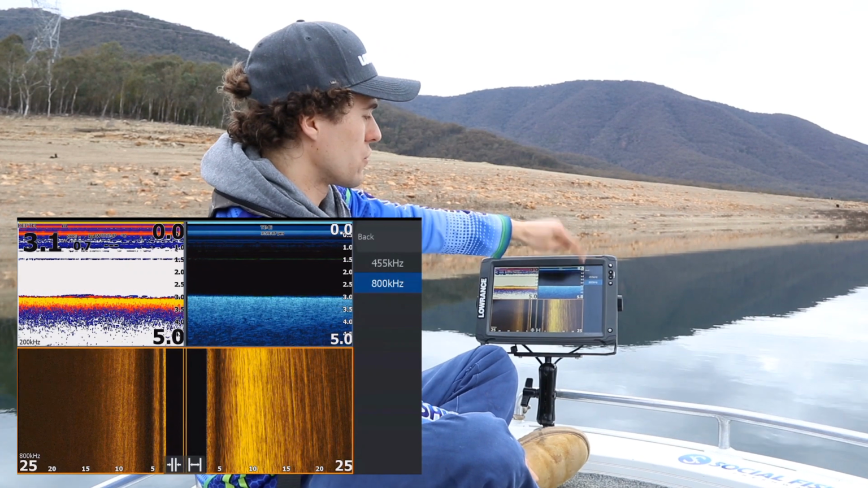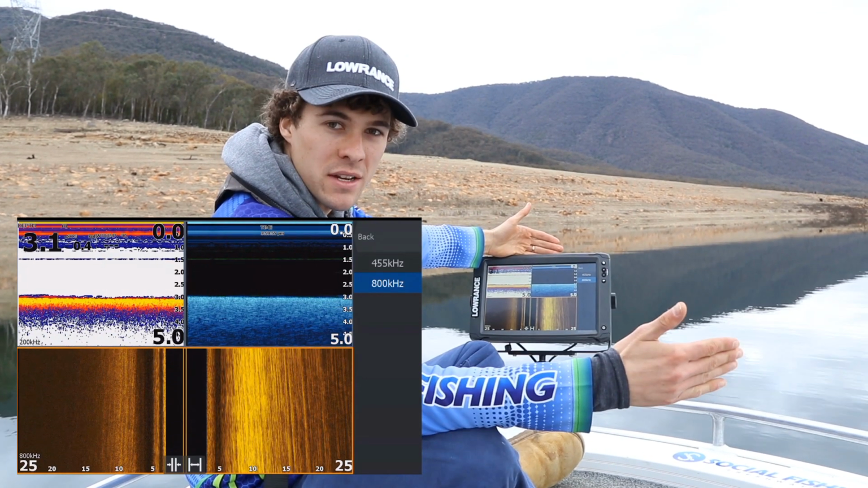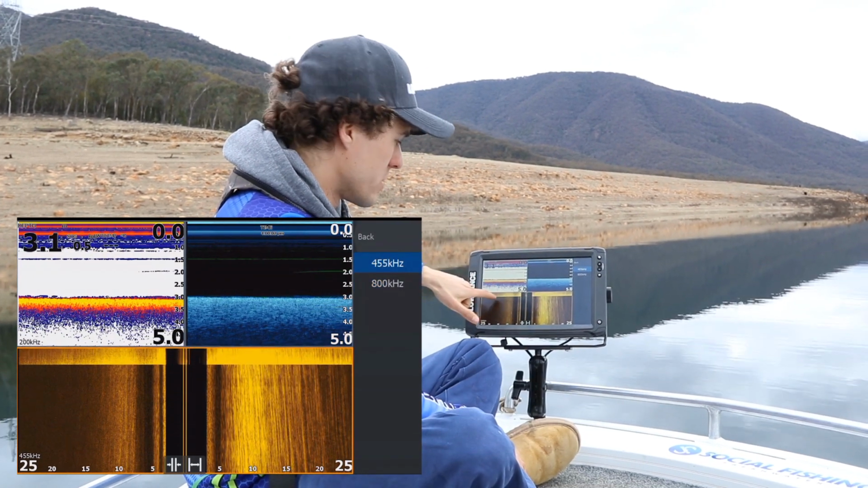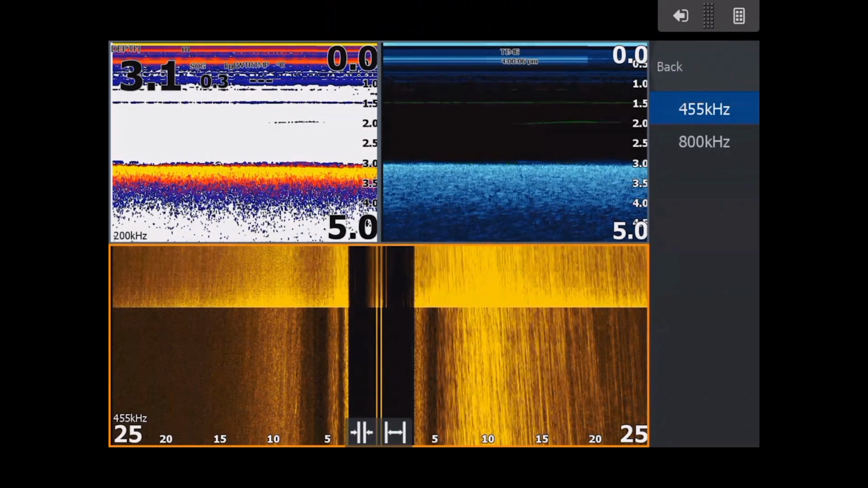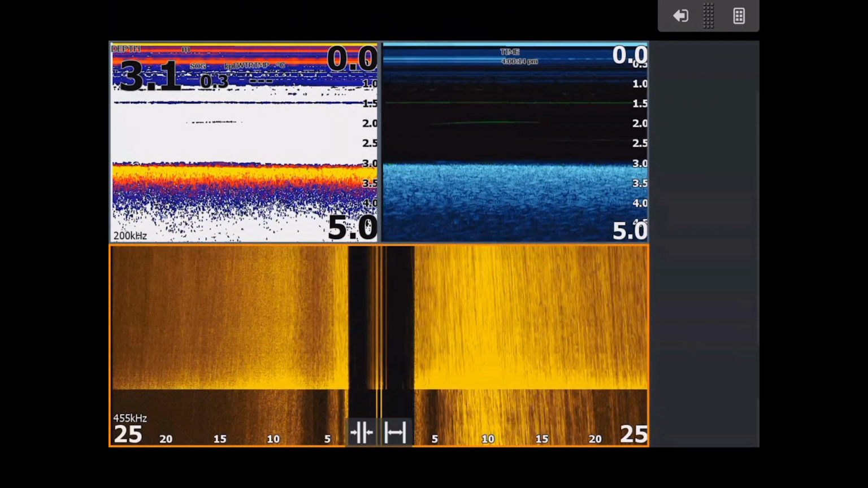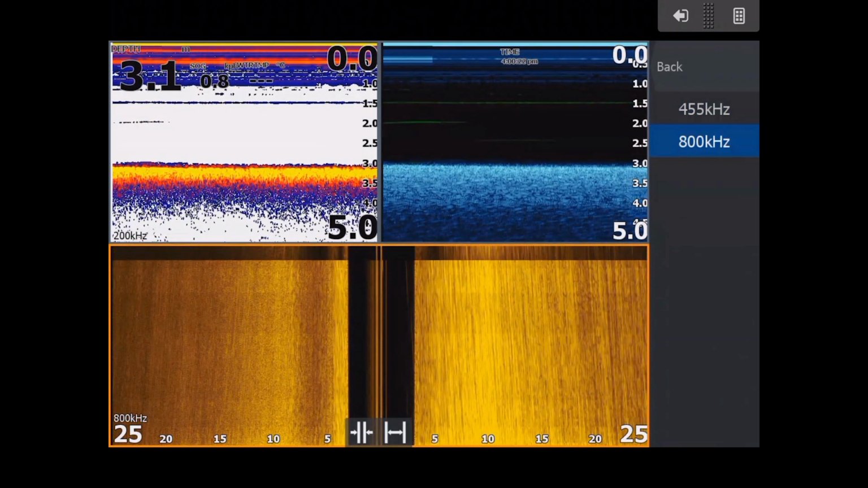Frequency. Now this thing here is really key. You got 455 and 800. 800 you run from shallow all the way down to about 6 or 7 meters. Once you get deeper than that, you want to run to 455. Now if I change to 455 here, you'll see it blows out here really bad. So there's more power in its reading basically, but it's too much power when you're shallow. And I've got this brighter yellowy palette and it's just blown right out. So it's not giving me any, because I'm in 3 meters. So if I change that back to 800, that's perfect for shallow water.